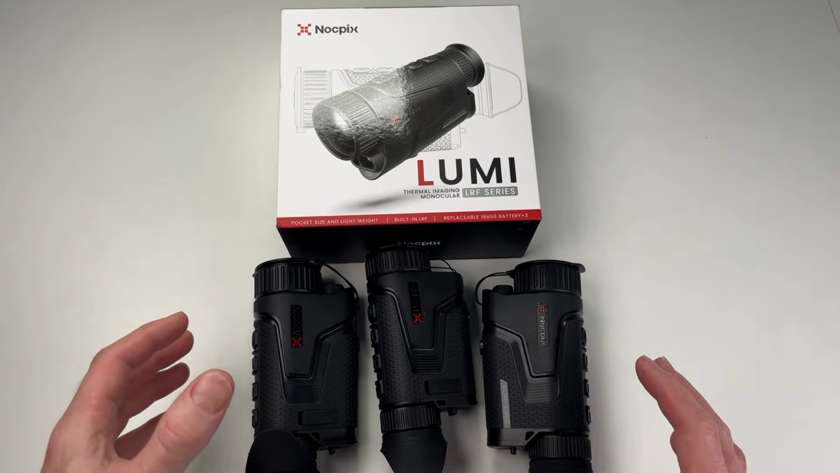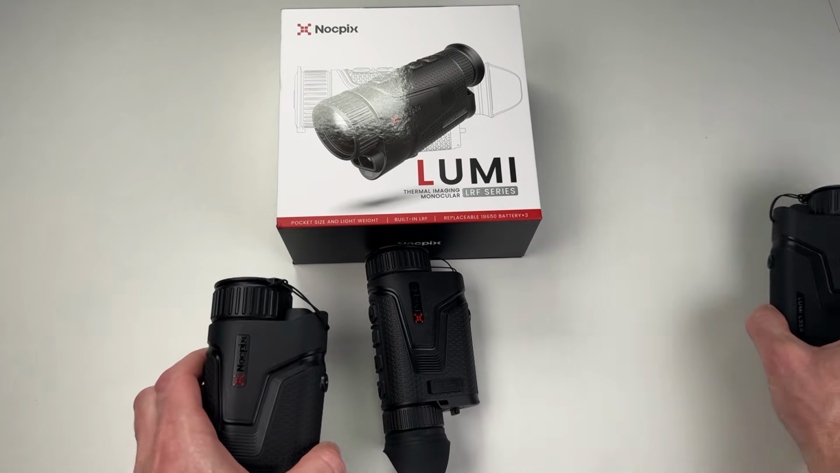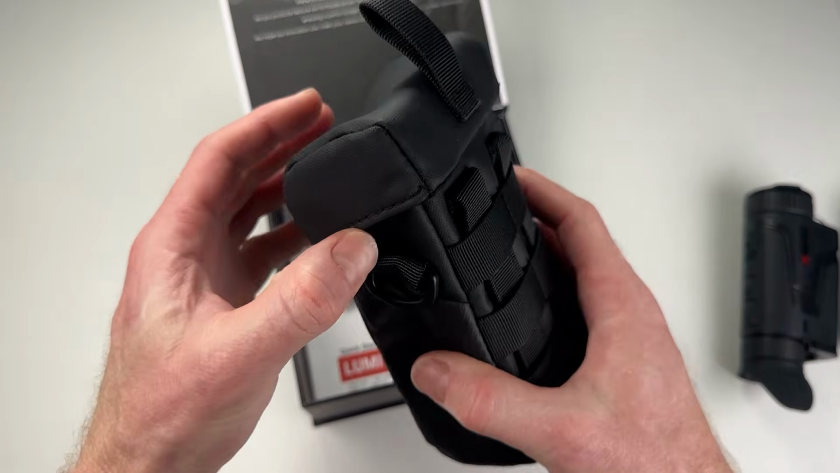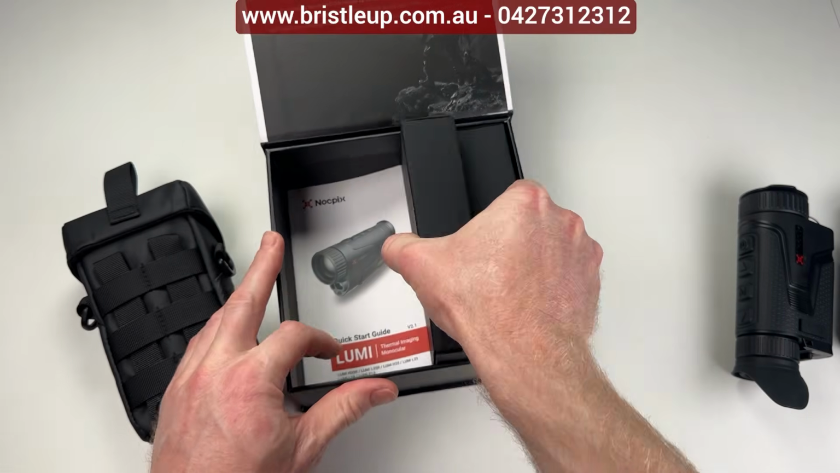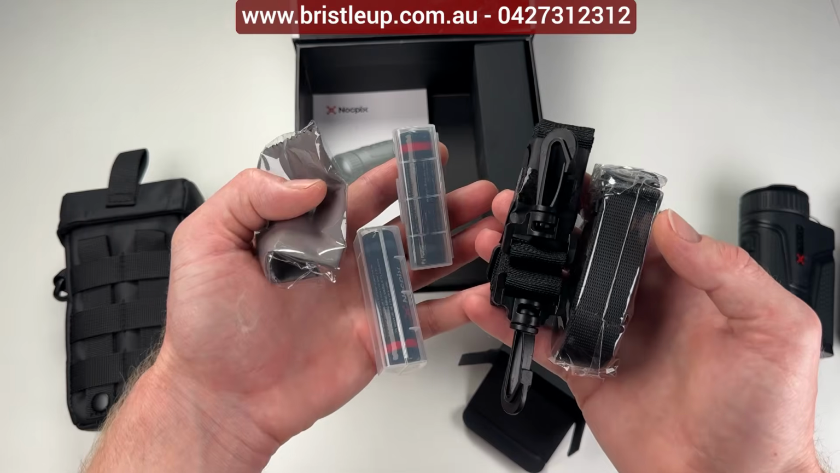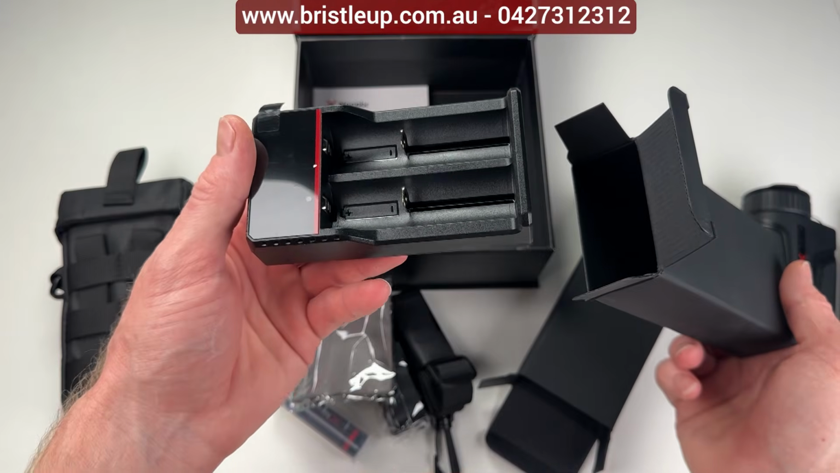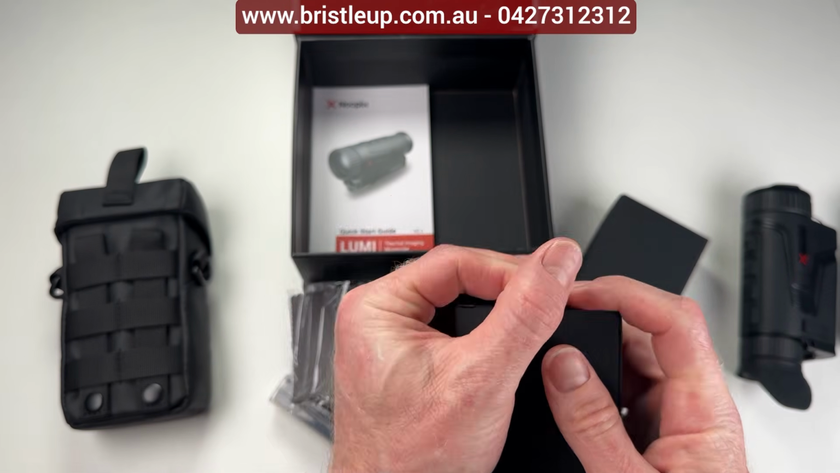Alright, let's kick off and take a look at the Nocpix Lumi series that we've got here now. First, we'll take a look at what's in the box. So basically you get this little bag here, which your thermal fits in. You get an accessories box. So in the first accessories box, you get 2 batteries and a couple of straps for your bag. In the second box, you get your charger. So that's it. Pretty straightforward.